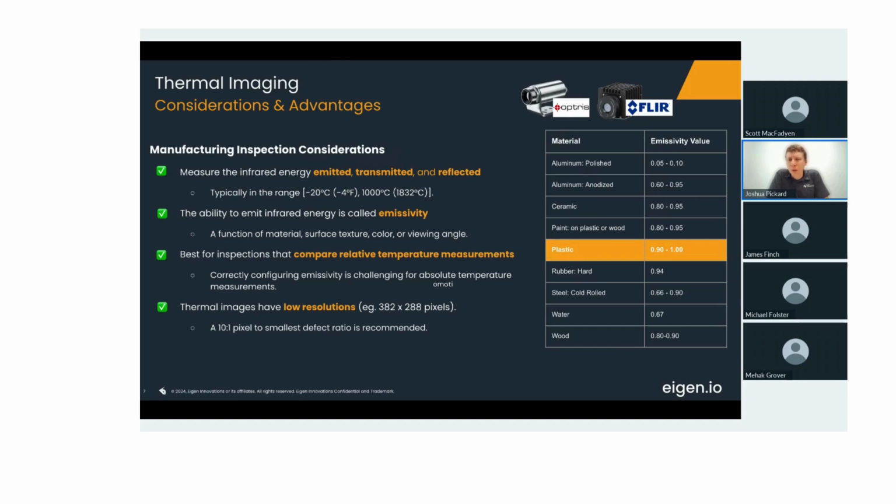However, when we go forward and we look at things like plastic, for example, we have emissivity values that are much closer to 1, which is the maximum value, which means that we can get a much better reading of the emitted energy of an object. And an ideal black body actually has a value of 1. So that's the highest you can actually achieve.